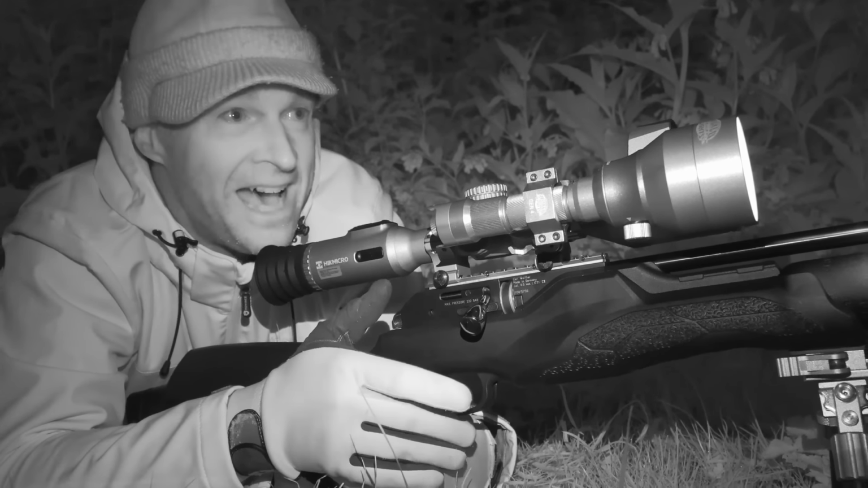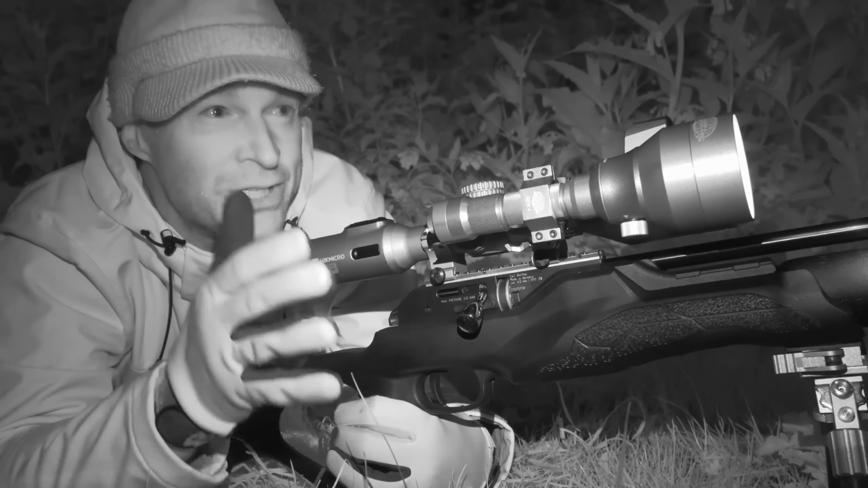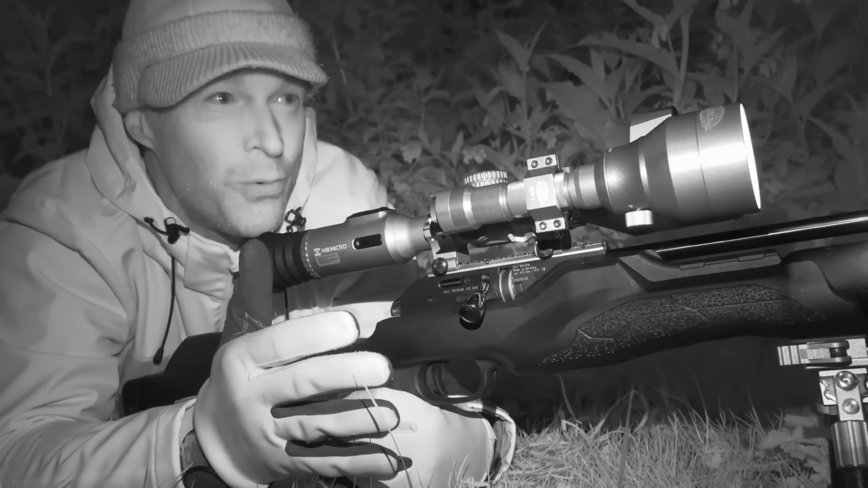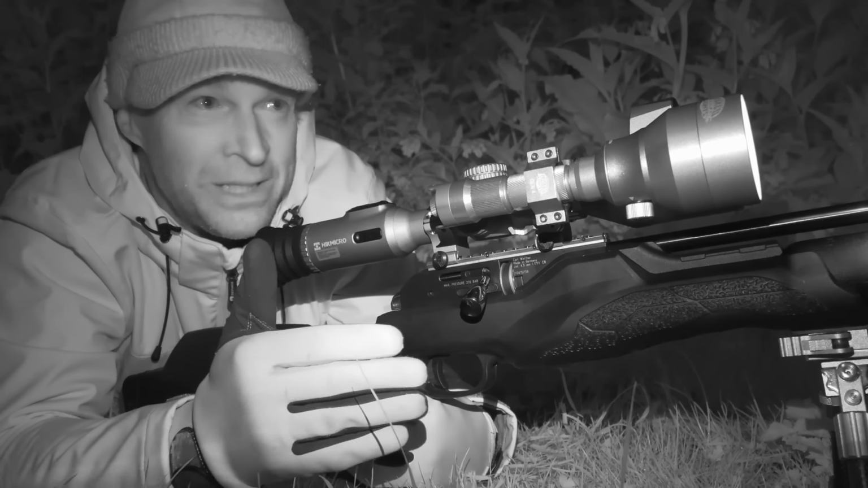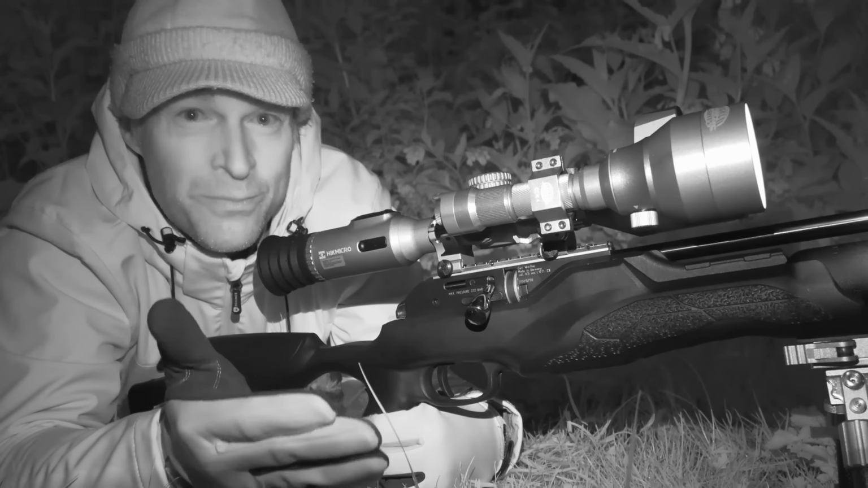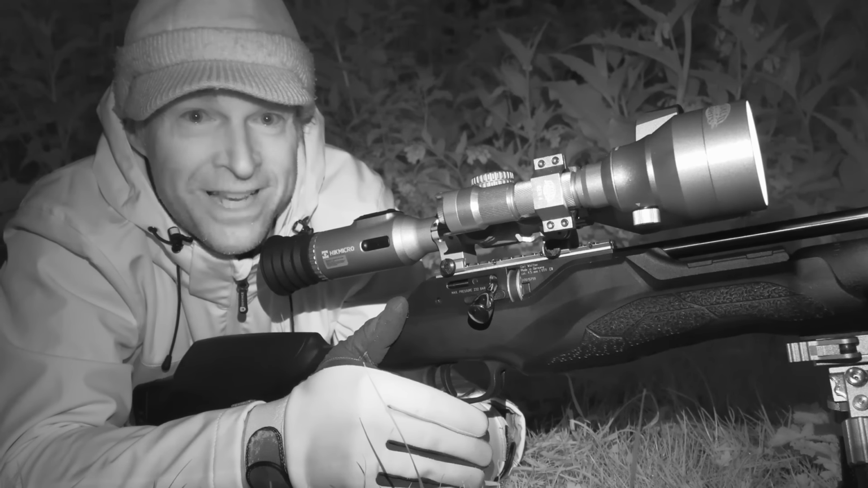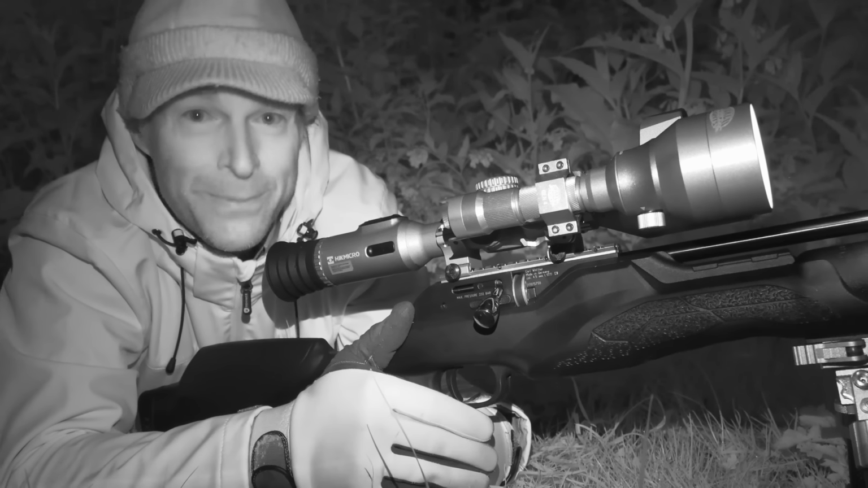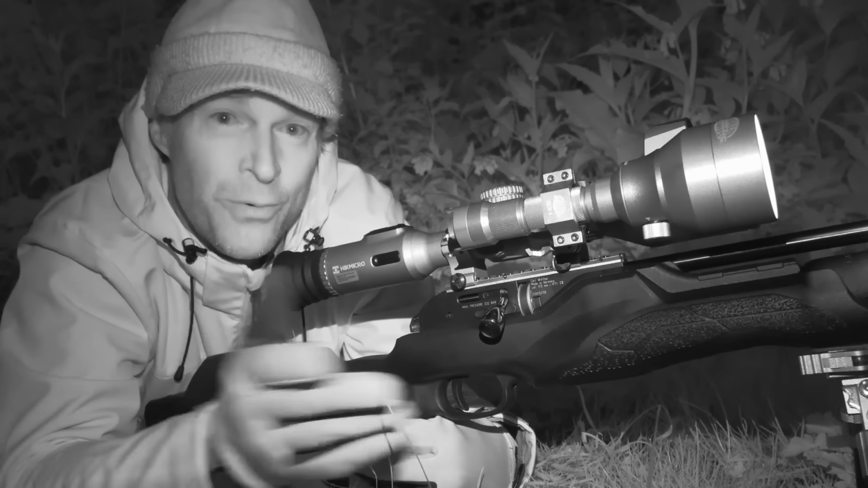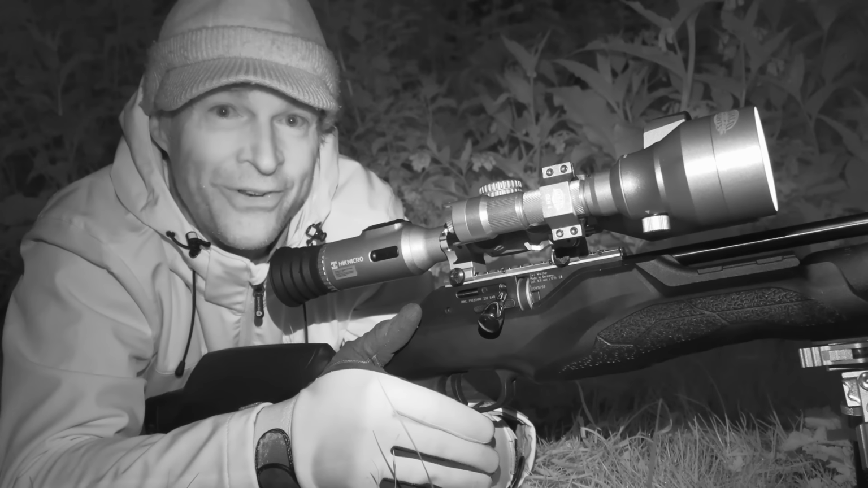It's gone well, and I think it proves again just how important it is to keep still and quiet. I've done nothing more complicated than that this evening, and had some really good shooting. So yeah, really pleased with how it's gone, and we'll leave you now with that roundup of the kit that we shot earlier on.